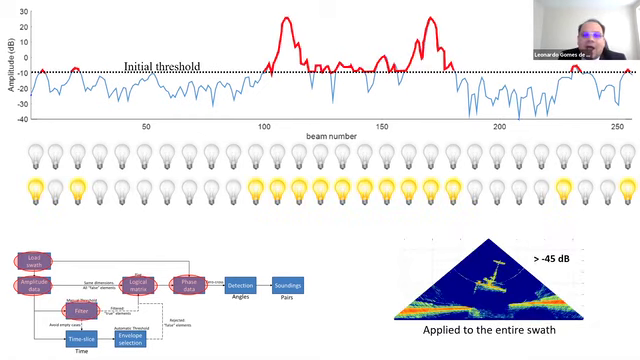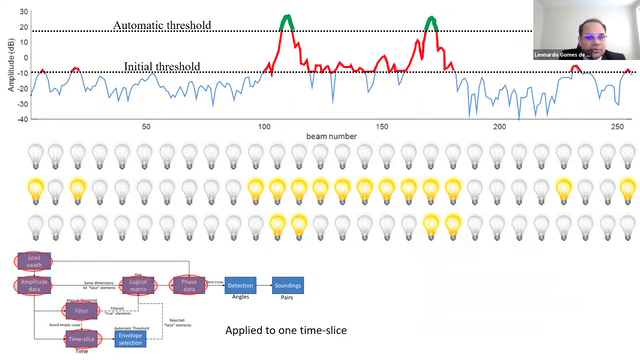All elements above this reference value, the red curve here, receive the logical value true. So I'm not going to check the entire time slice, just looking for these pieces here. After my initial threshold, I'm going to apply my automatic threshold. Then each time slice is analyzed, and all elements below this green value here, my automatic threshold, receive the logical value false again.